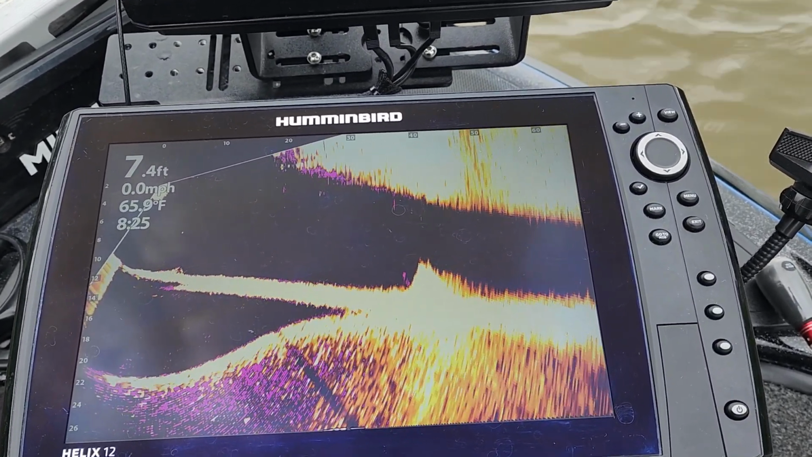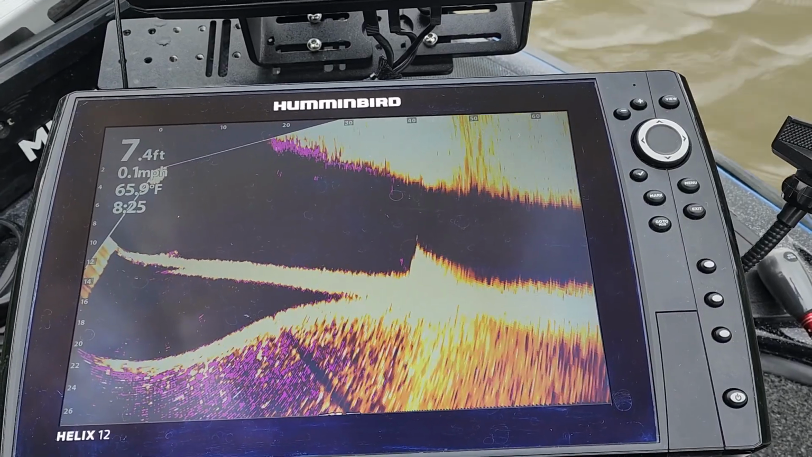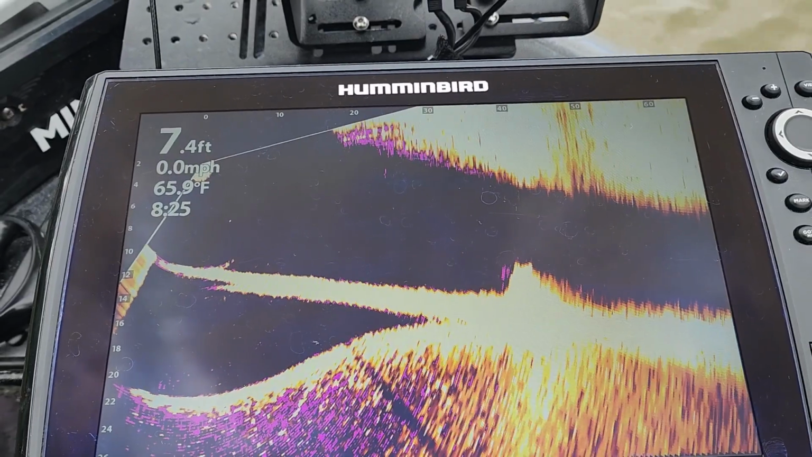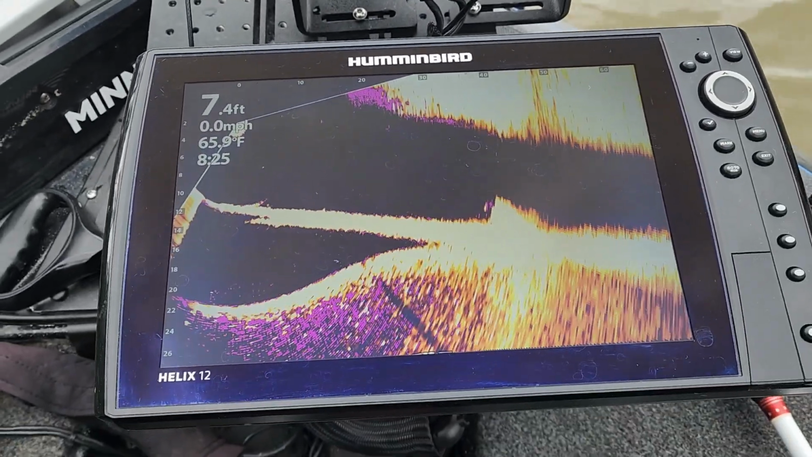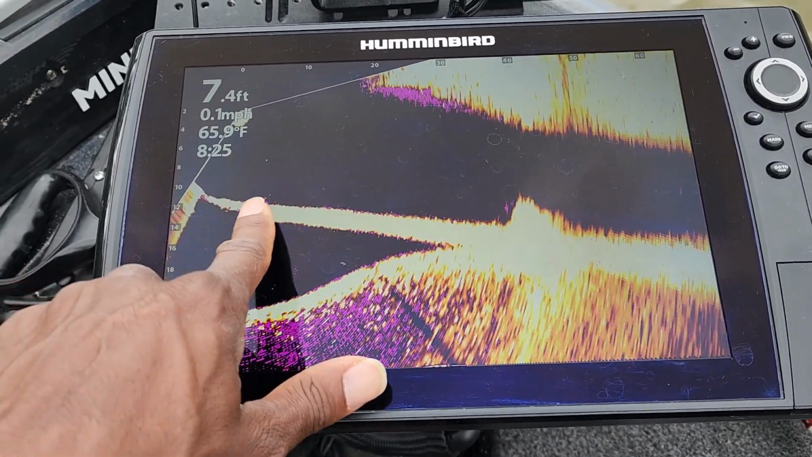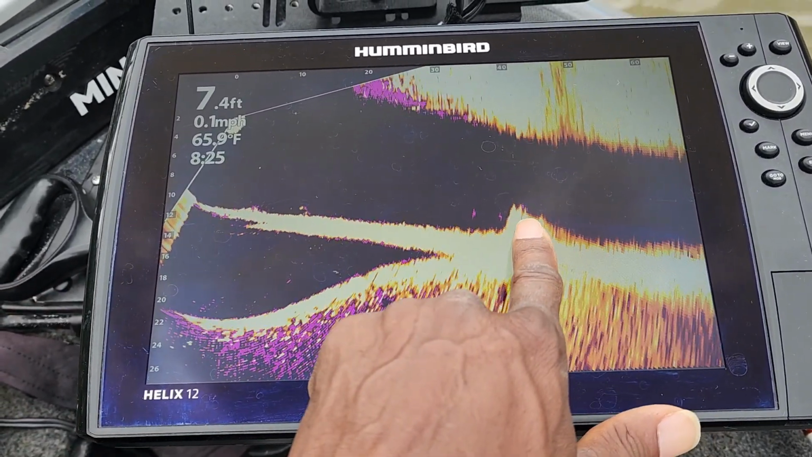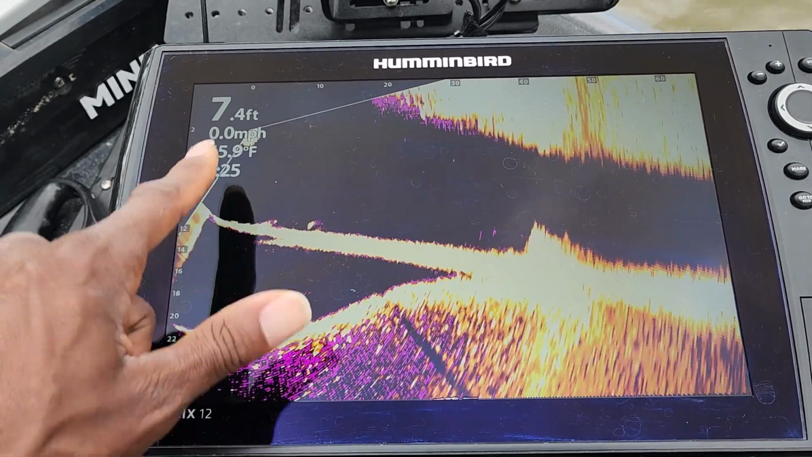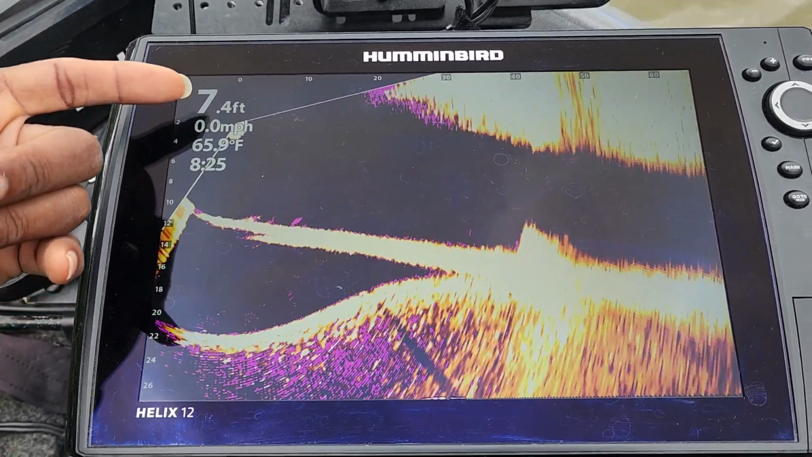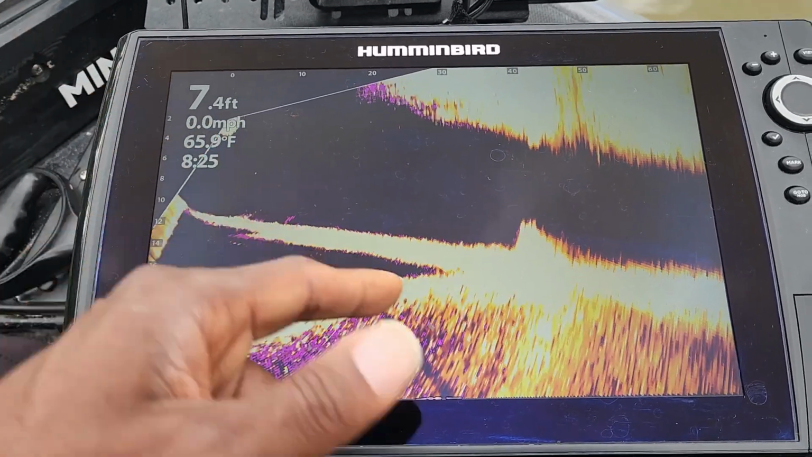Okay, it looks like I can see the fish moving around right there. So what I'll do now is just pick a lure or a bait that I think will produce based on what I'm seeing here. So these fish are sitting in about 12 feet of water. That's where that structure is located. And this reading is a little off. I probably need to go into my settings and just make a quick change in there to get that updated.